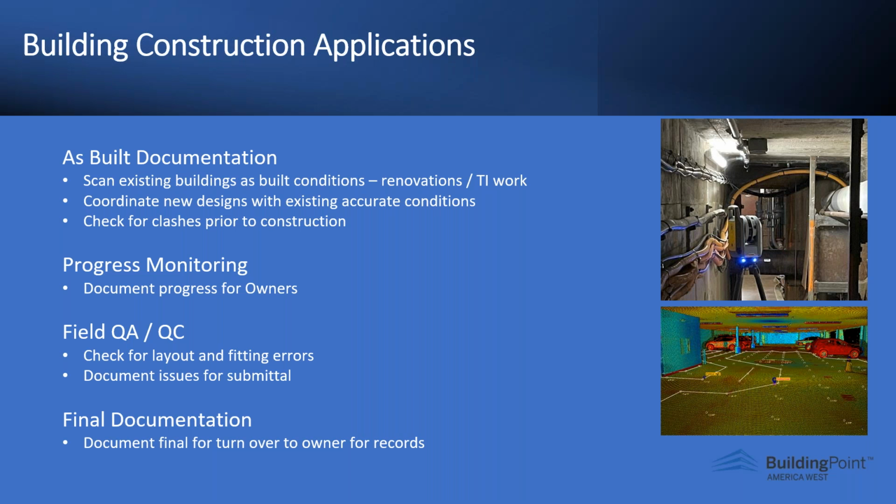That comes into the renovations and TI type of work, and then coordinating the new designs versus the existing. You'll see some of the pictures here to the upper right, that's going out of a boiler room, an MEP room, where we had lines going in this very small tunnel, where the tripods were actually shrunk down. We had to duck down to get in.